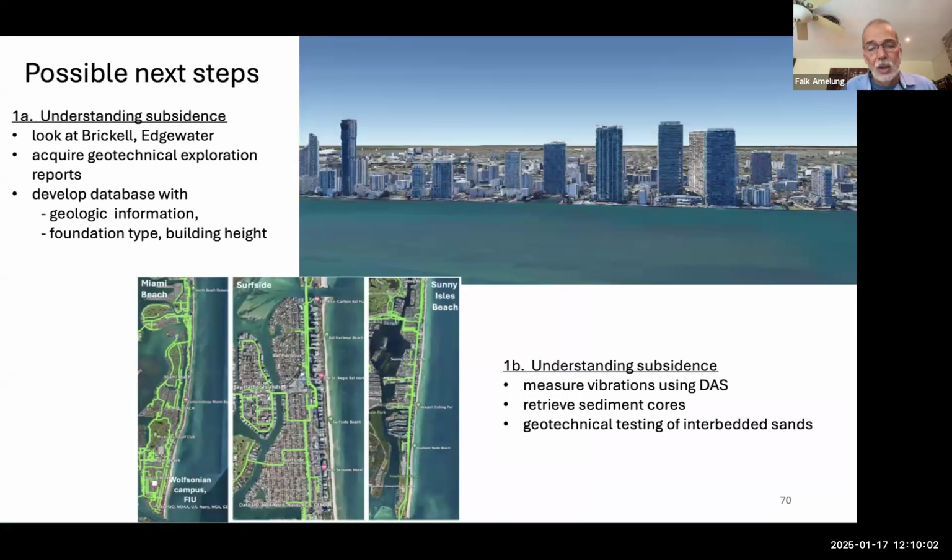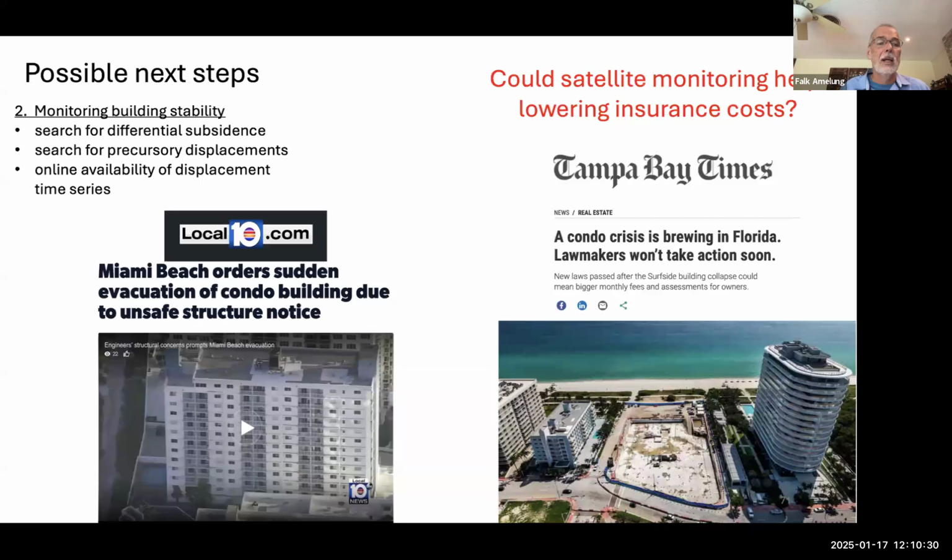We hope to eventually do the seismic experiments. You can do it using the fiber optic cables, which are everywhere in the ground for the internet, a technique called distributed acoustic sensing. That would give information about how much vibration there is. We would like to retrieve sediment cores and then really do some geotechnical testing. We wrote proposals for all this, but never got funded.